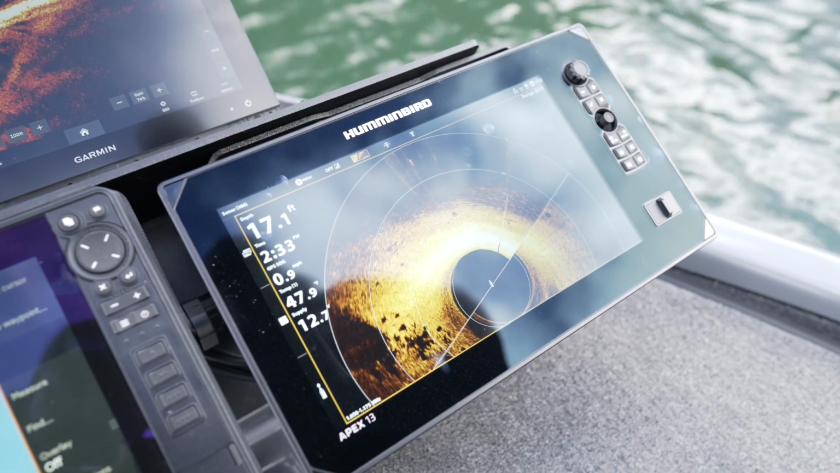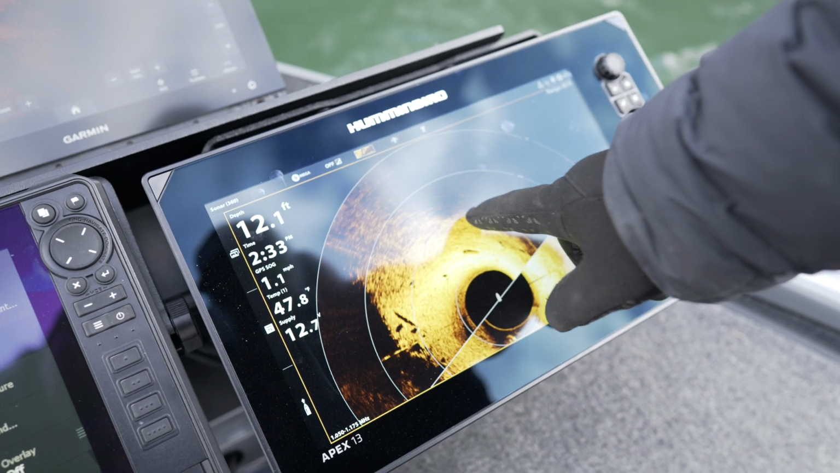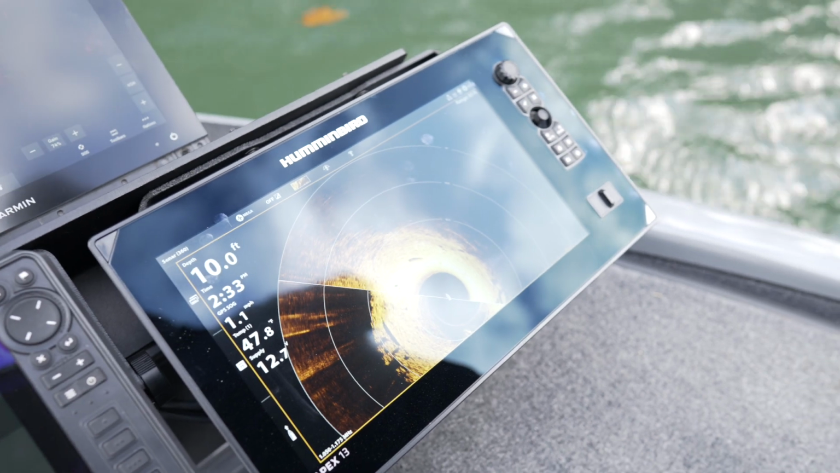Here we go right here now. So this is all stumps, rocks, a little bit of brush. So these little bitty white dots, it don't look like much, but that's 2 fish sitting here. They'll show up. The darker you run your contrast, the better the fish show up on your 360.